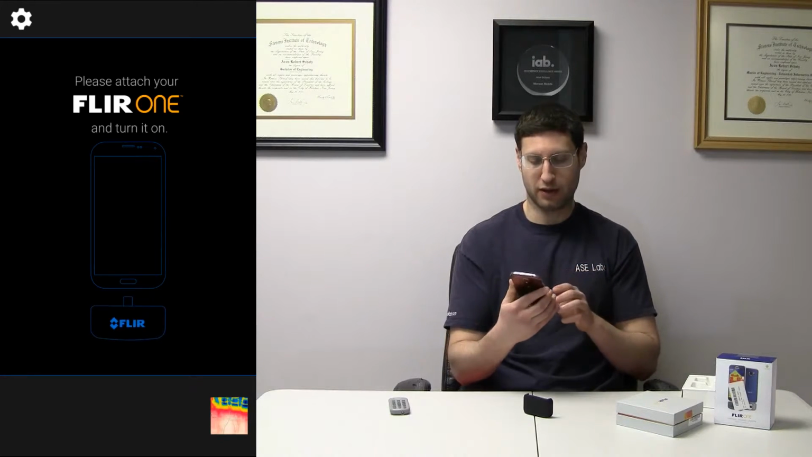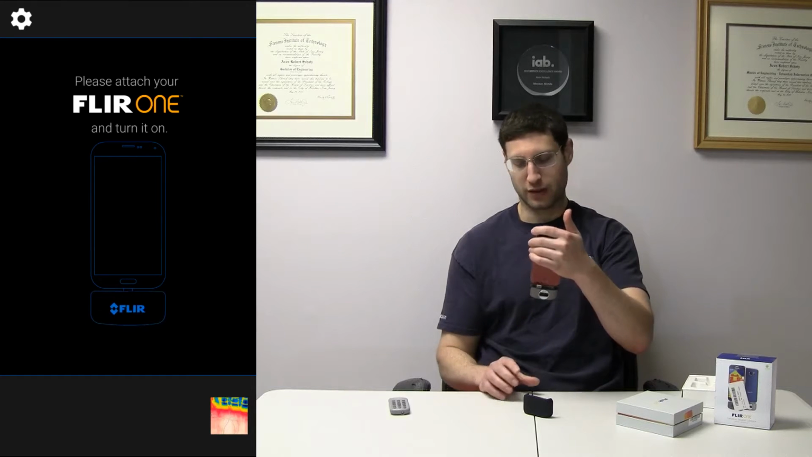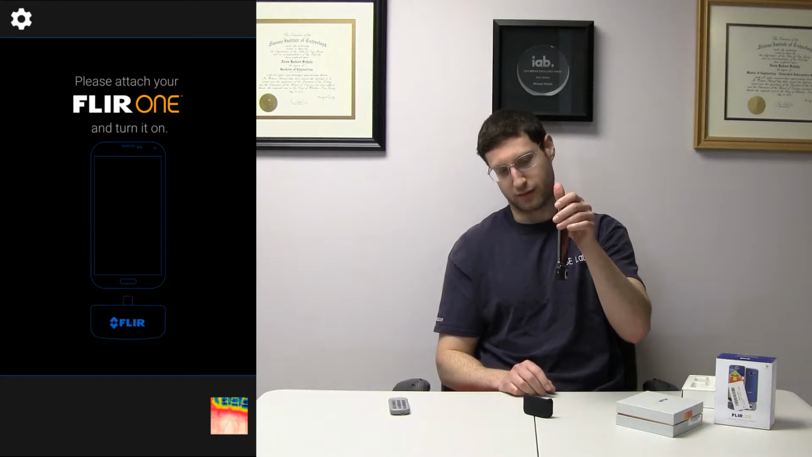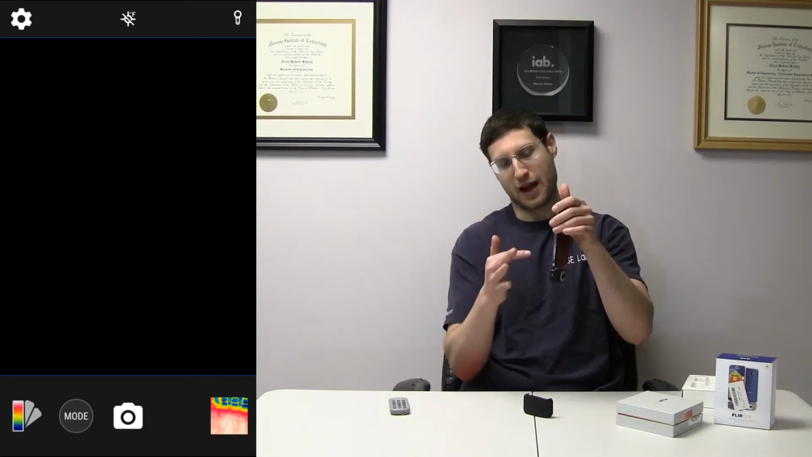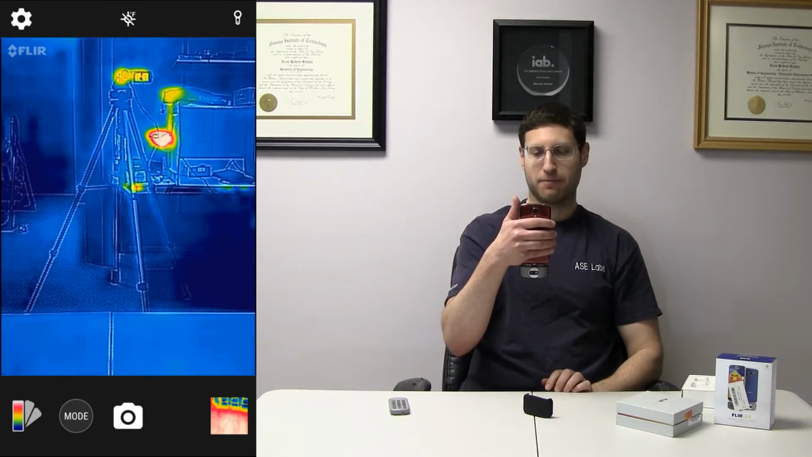So I plugged it in. Now you have to turn it on. I'm going to leave it in portrait orientation so it doesn't get all messed up when I'm recording this video. So now it's on. You can see that the little orange light is turning on right now. So there you go. And now that it's been detected, it is going to show you some stuff right here. So you could see that this is what I see when I'm looking at you guys and gals right now. That's the camera, and that's a light.